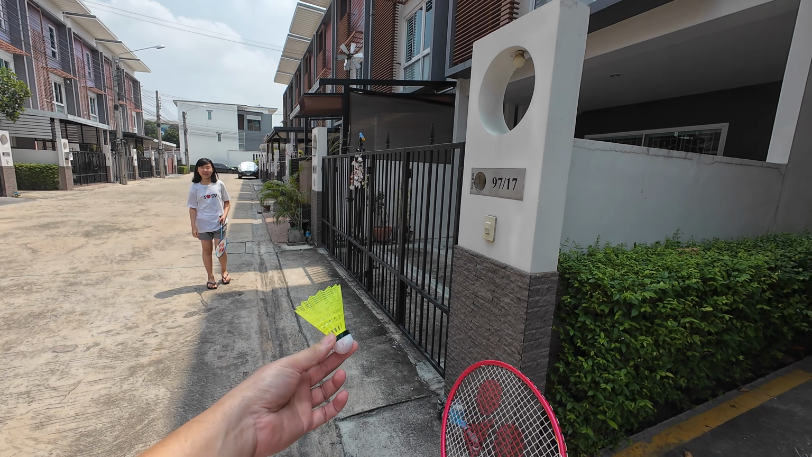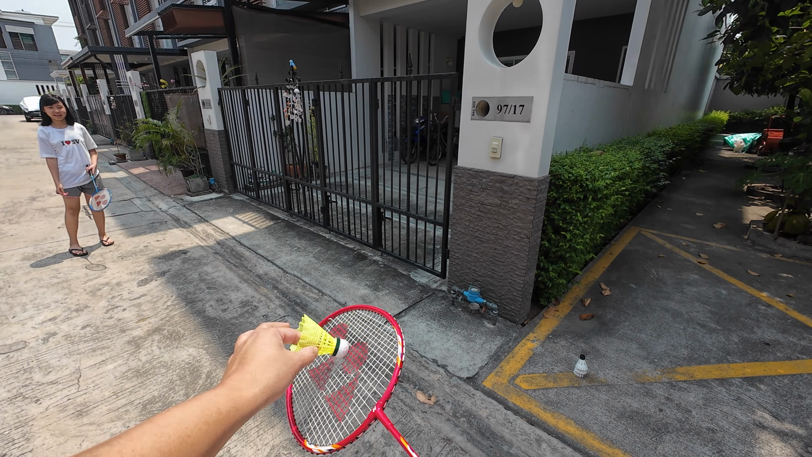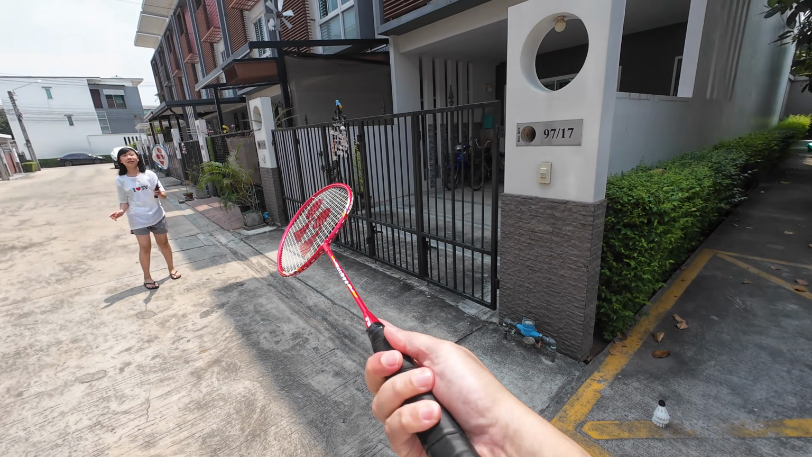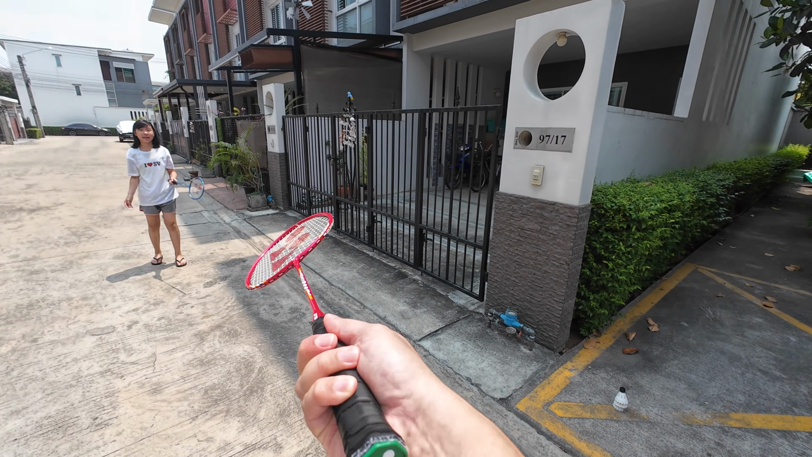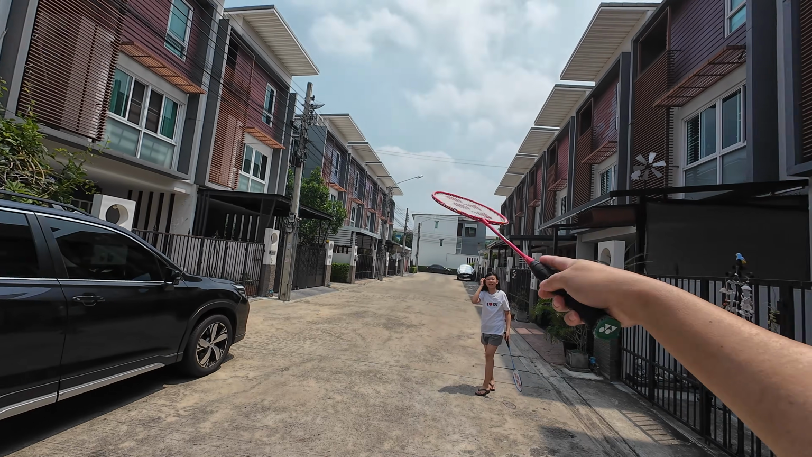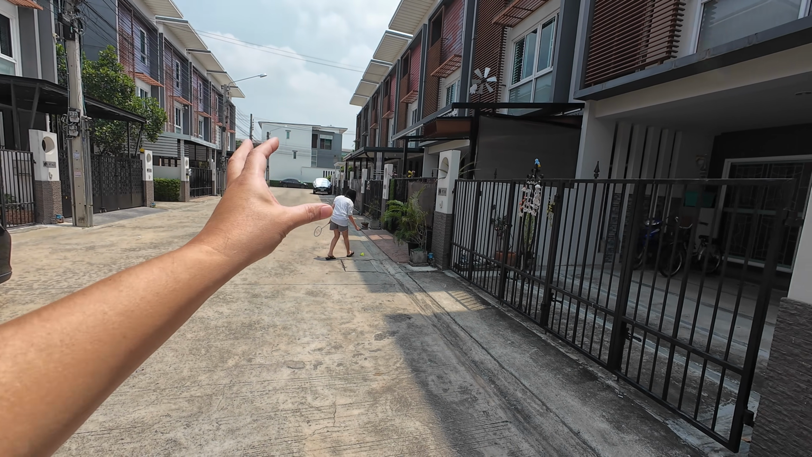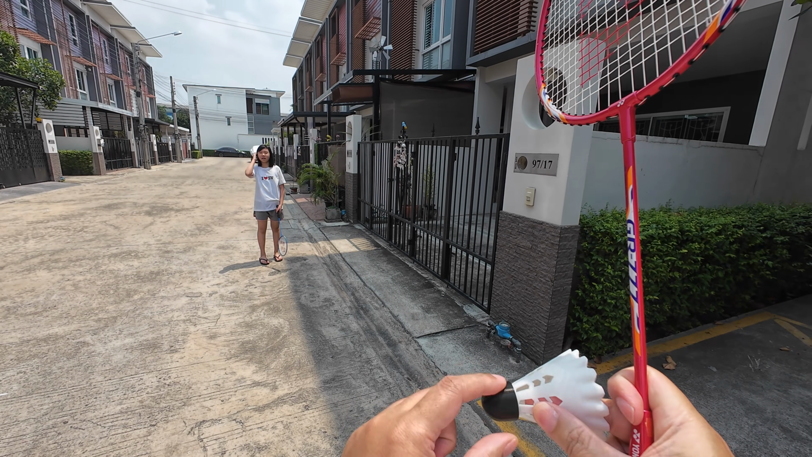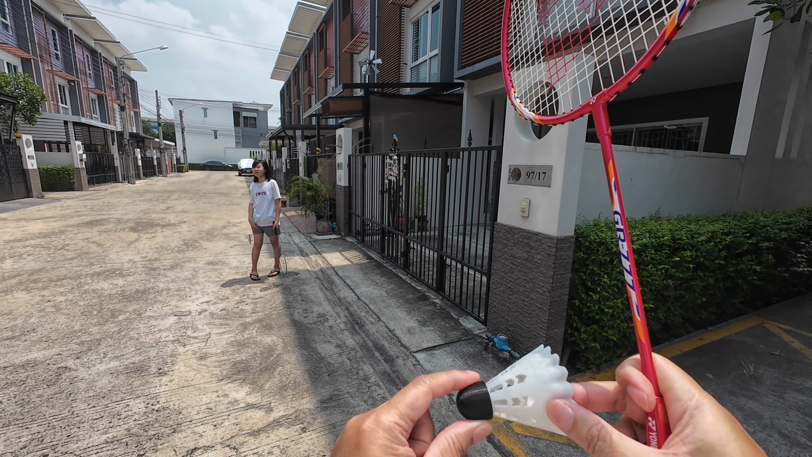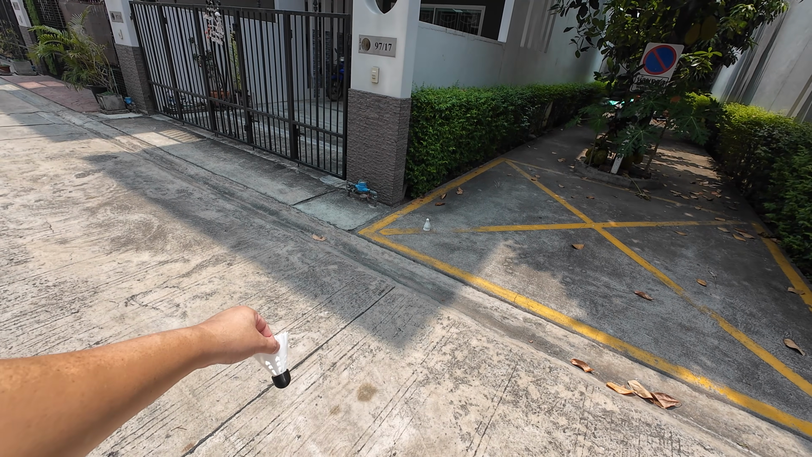So I will test with a regular shuttle first. When I hit it, it's supposed to spin. It spins, but it doesn't spin that much. Okay, I'll start with the clone one. This one is a 3 gram cork and 5 gram feeder. I don't think it will work.